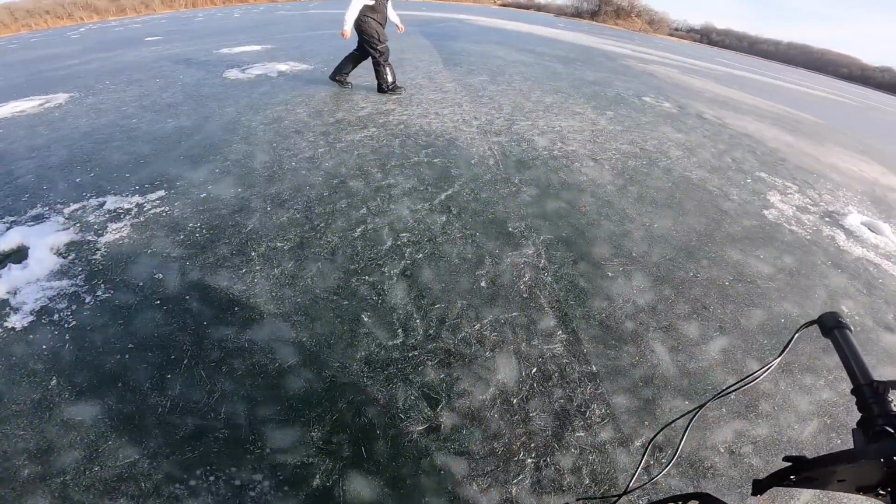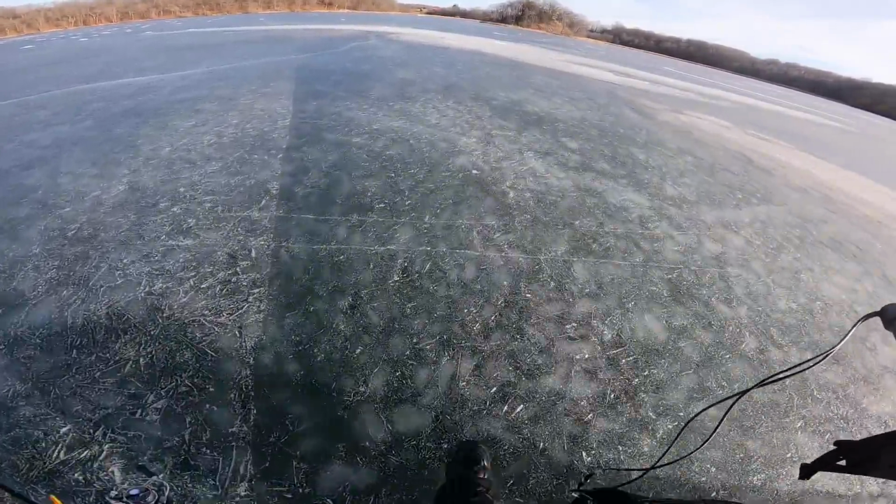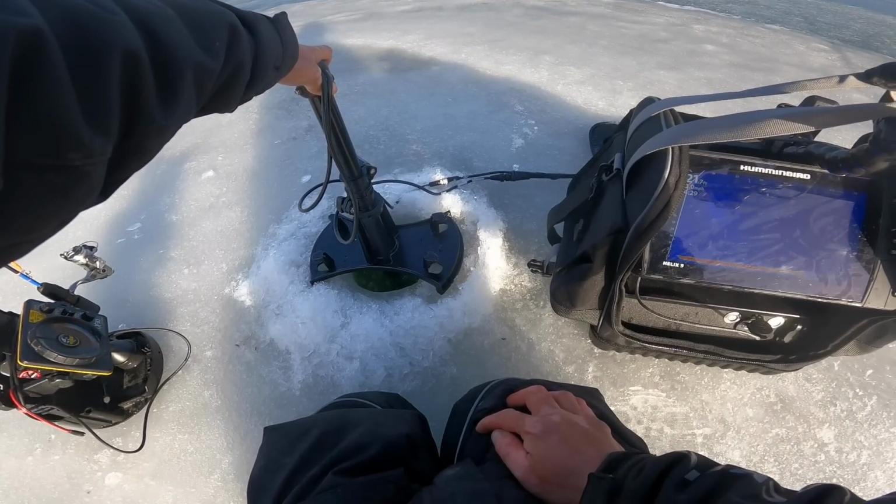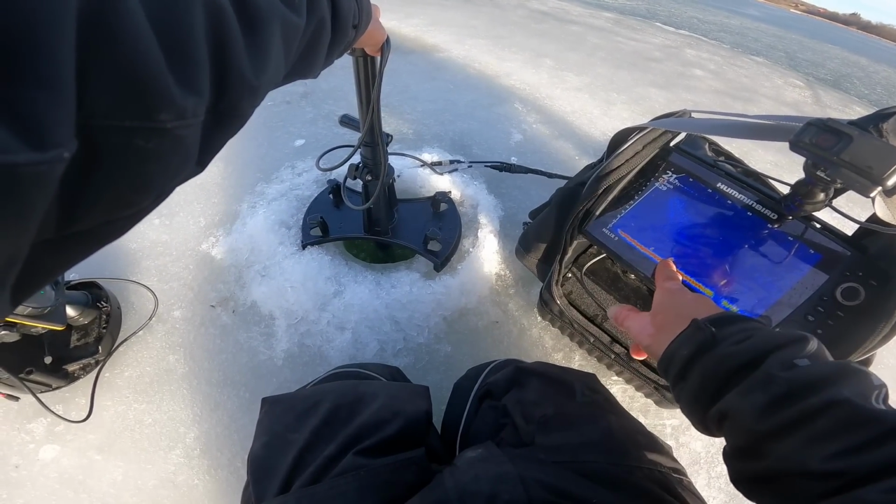There's only like 10 of them left, 15 of them left. Yeah, I don't know. I mean, I'm sure they split up. They're right here. That bigger school is all right here. This has the biggest ones in it. Look at that thing. That's one fish.